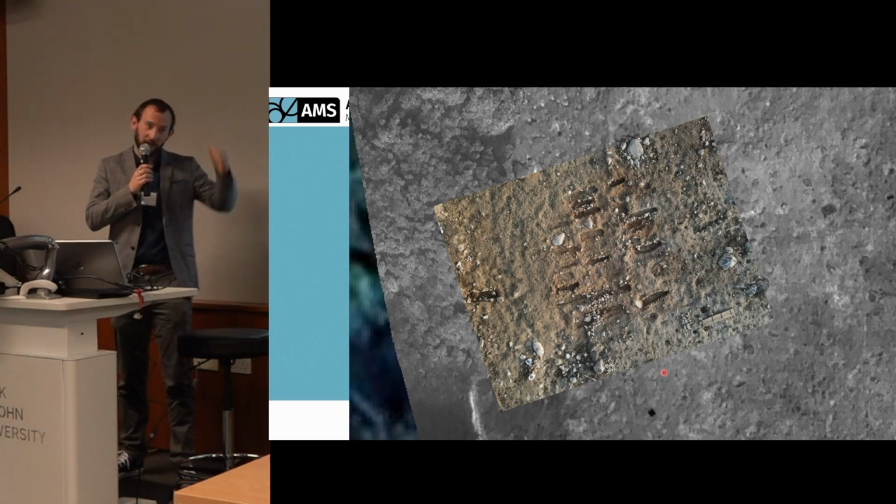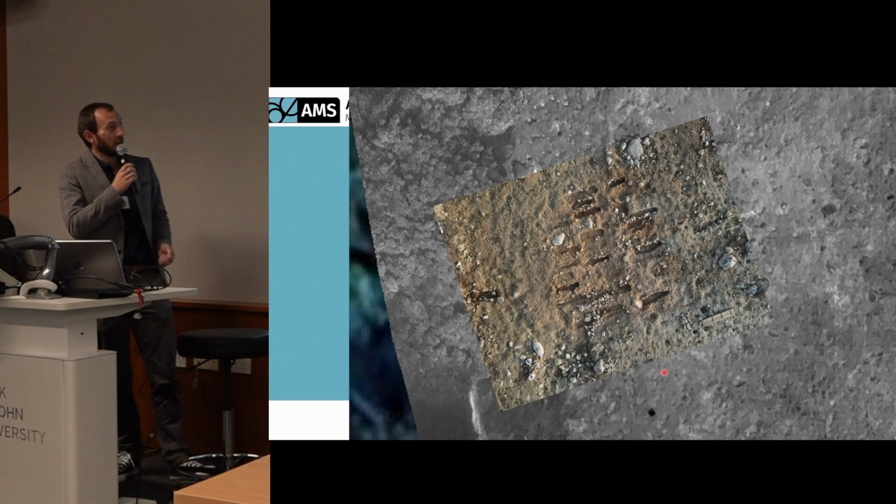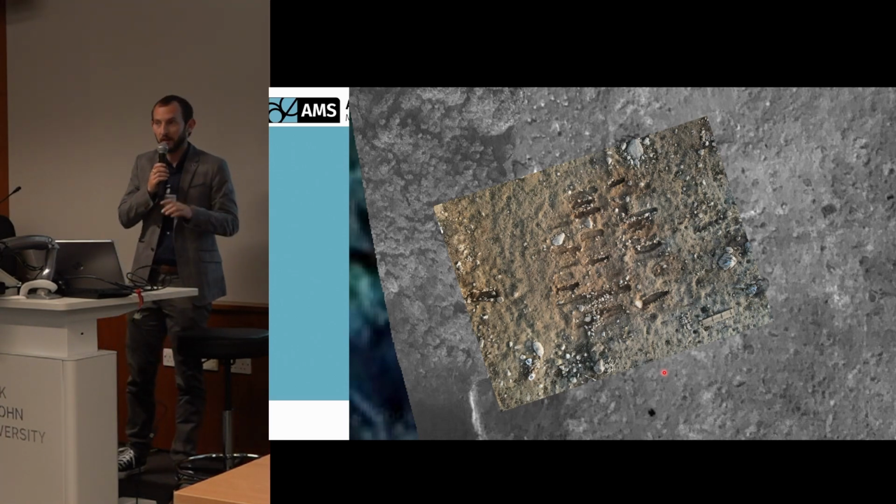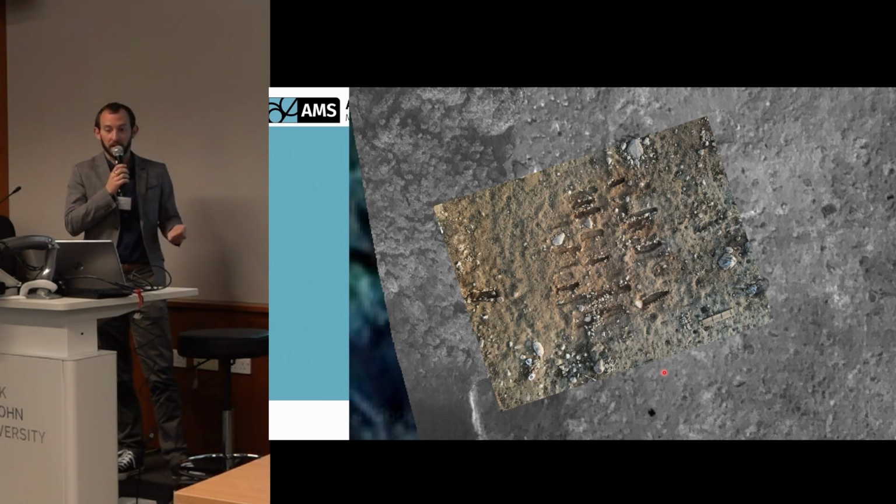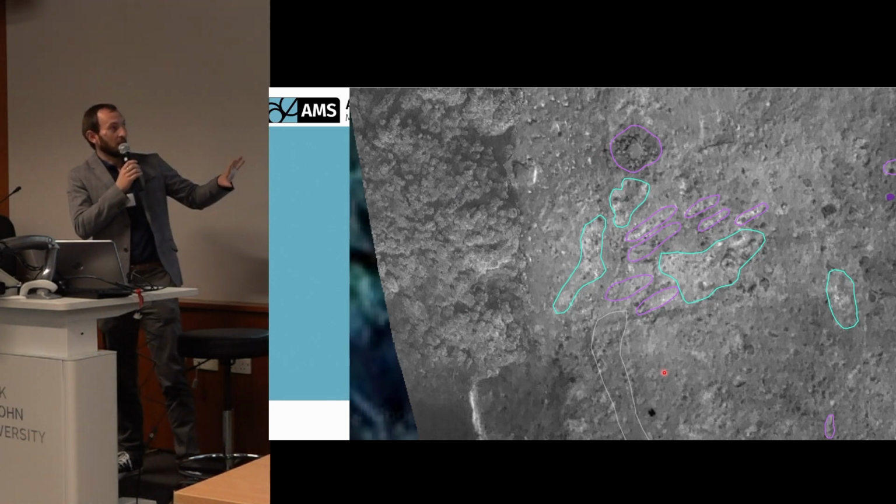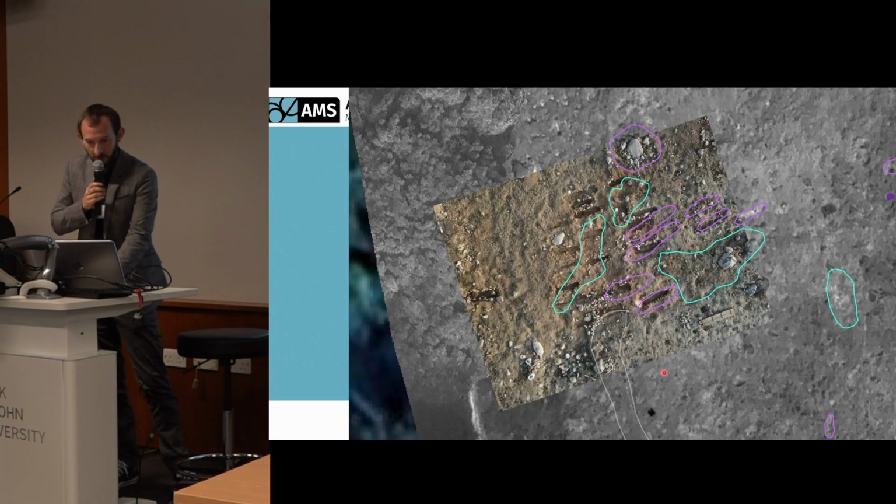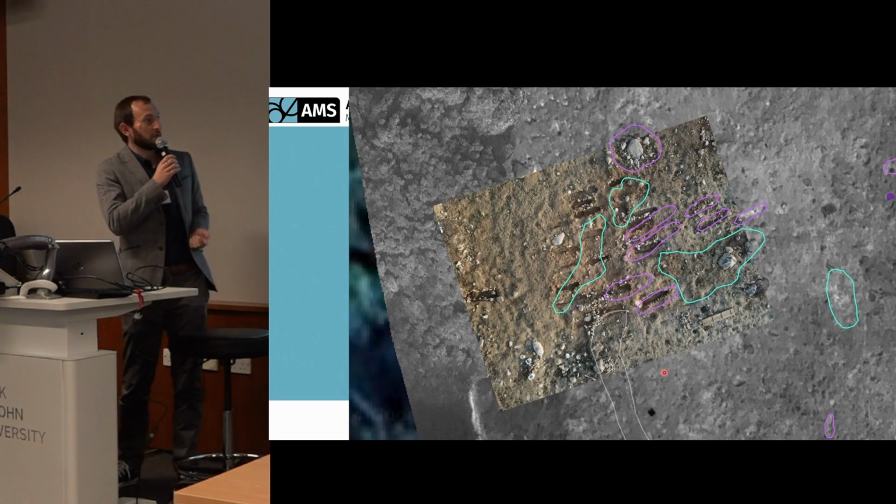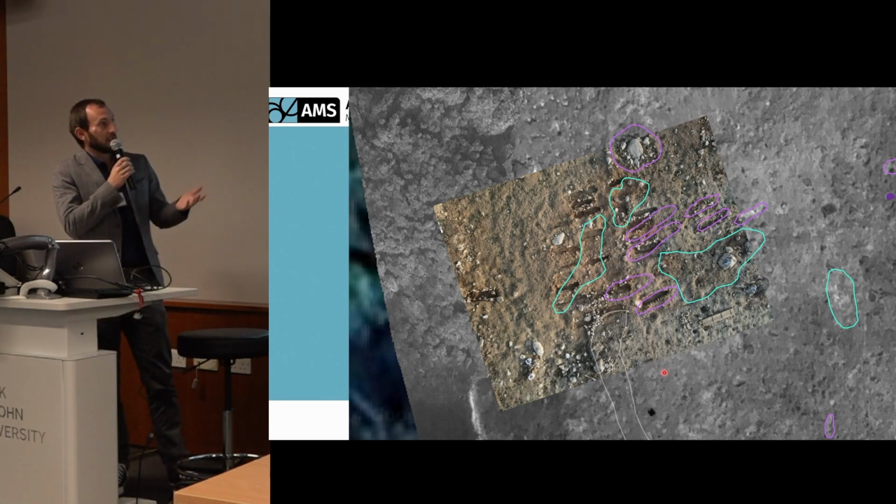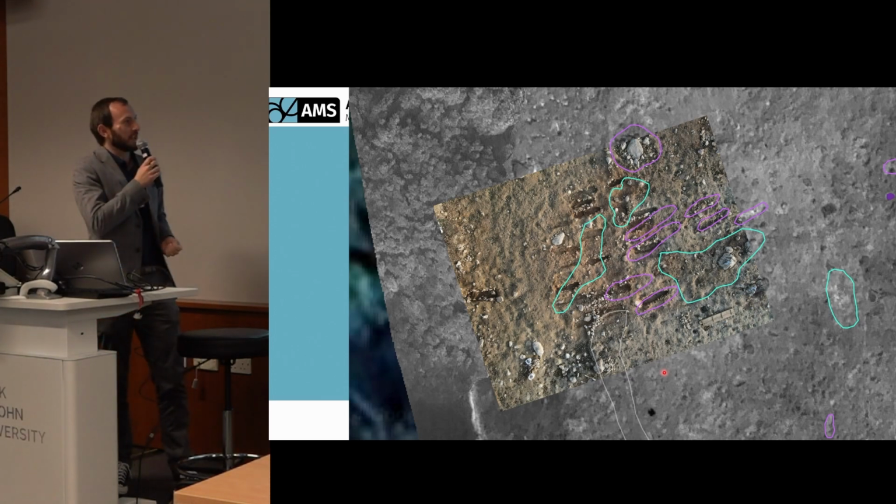Hot off the press yesterday, we got some feedback from the site director, who sent us this orthophoto. This is a zoomed-in version of that burial area, and these are the burials that have been identified thus far in this area. This is an image again of our thermal contrasts and our interpretations, and then this is roughly how it matches up to the actual burial locations themselves. As you can see, it was possible to identify a number of the burials. Again, this is still under excavation, so there may be more yet to come.